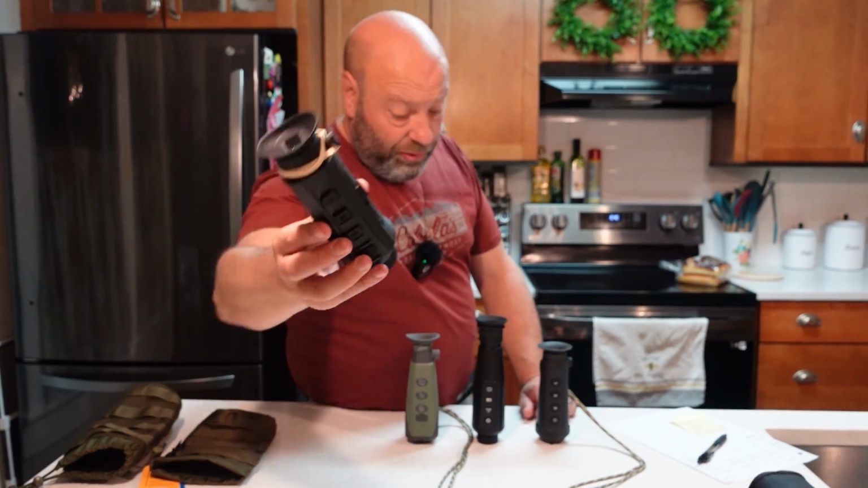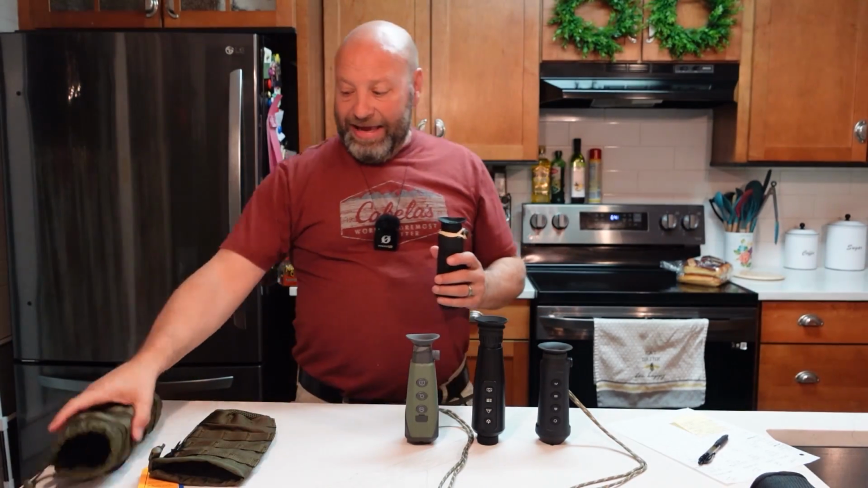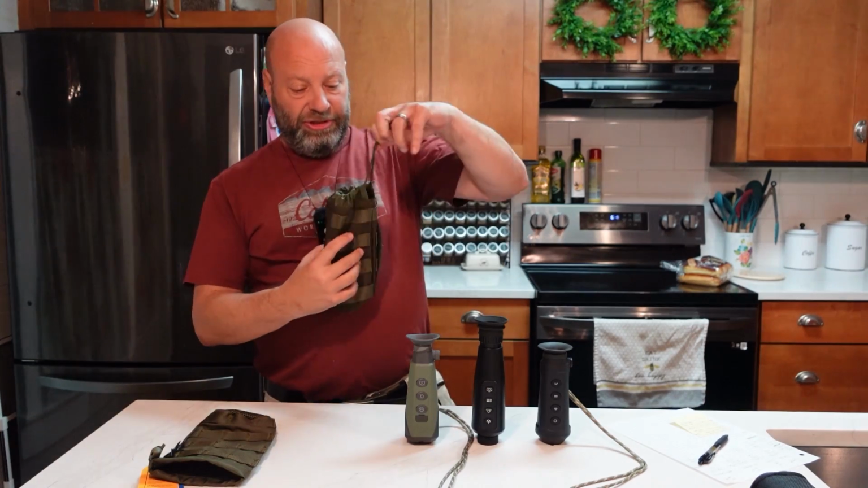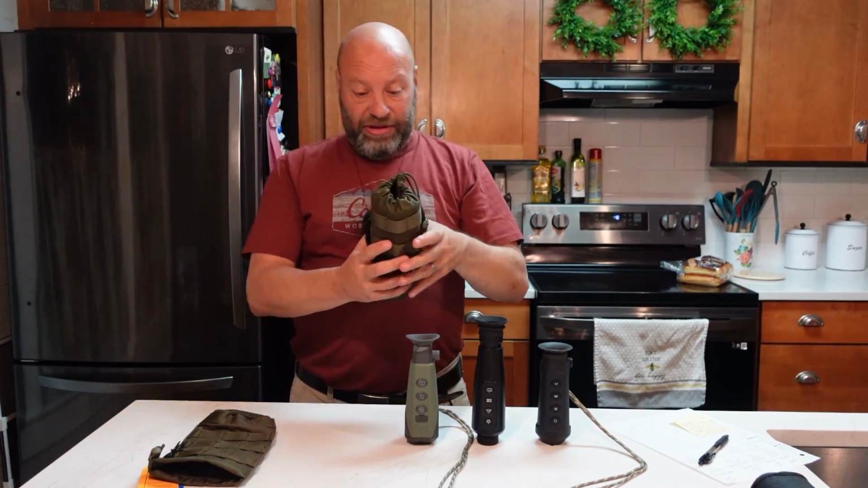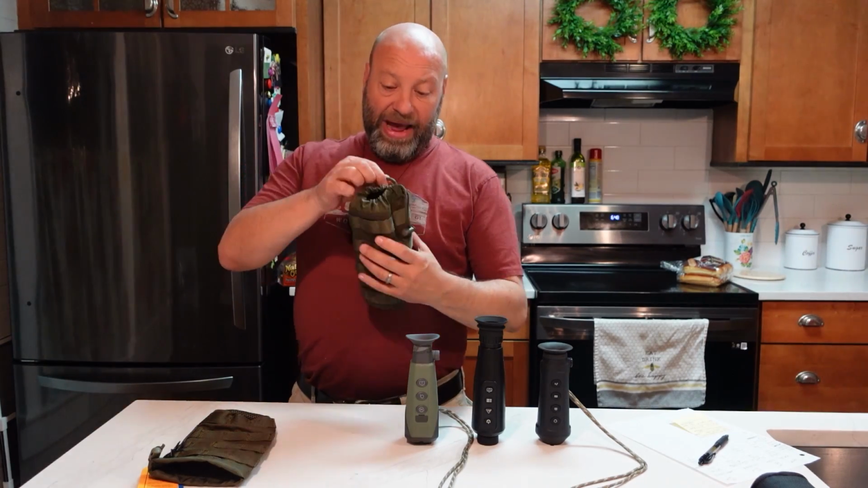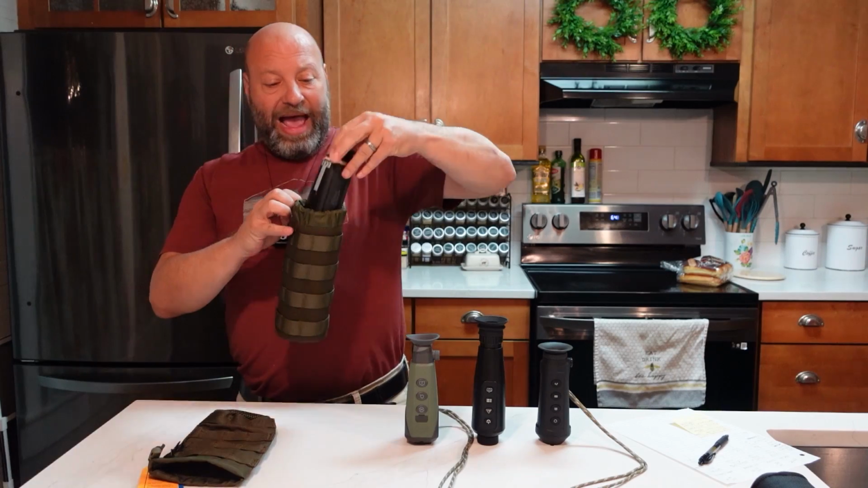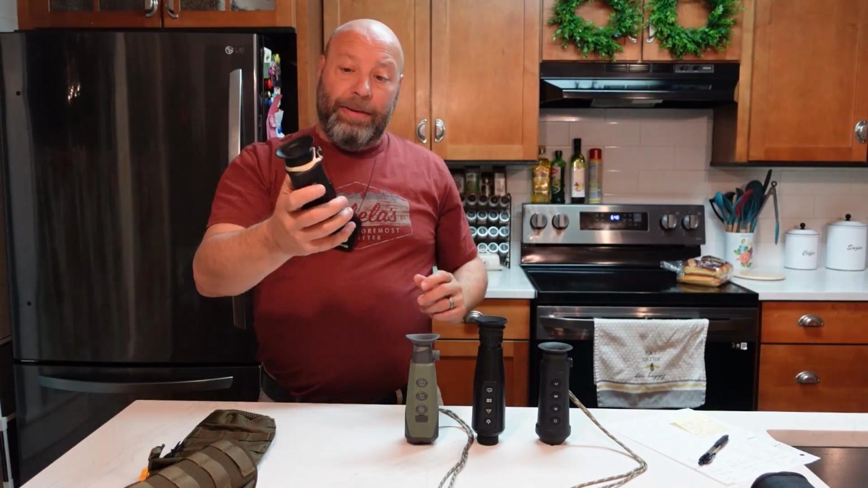Notice that this one has a rubber band wrapped around it. That's because I've used every one of these a lot. This one has my complaint: the diopter knob on the side right here wiggles around a lot. If you carry this in a pouch, and you want to carry it on your belt or on your pack or hang it anywhere, when you reach in to grab it, that diopter gets bumped and knocked out of whack, and it gets annoying. By putting that rubber band around it, the diopter never moves now.